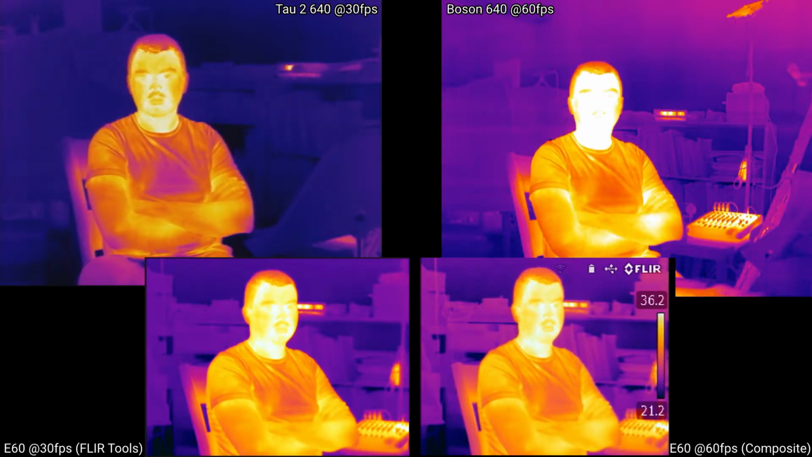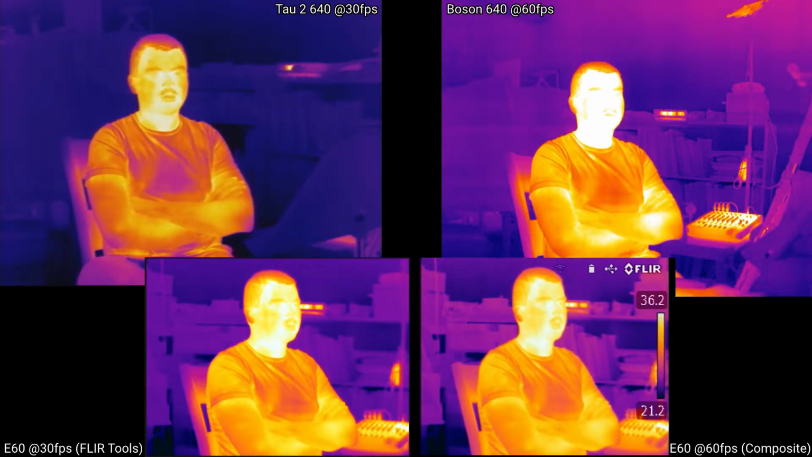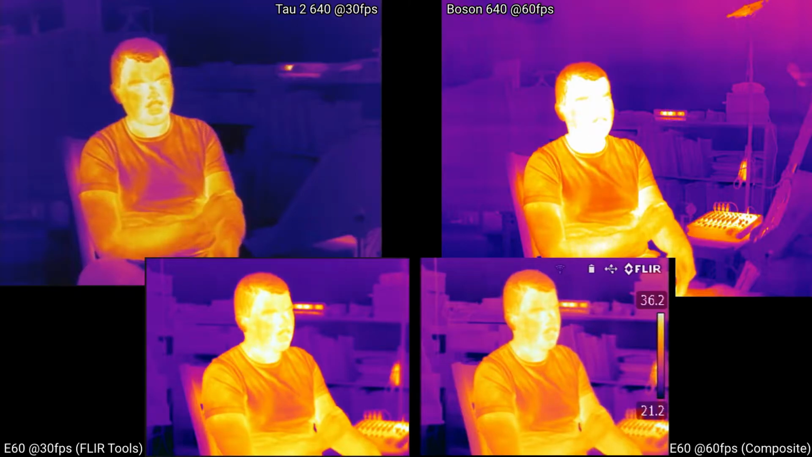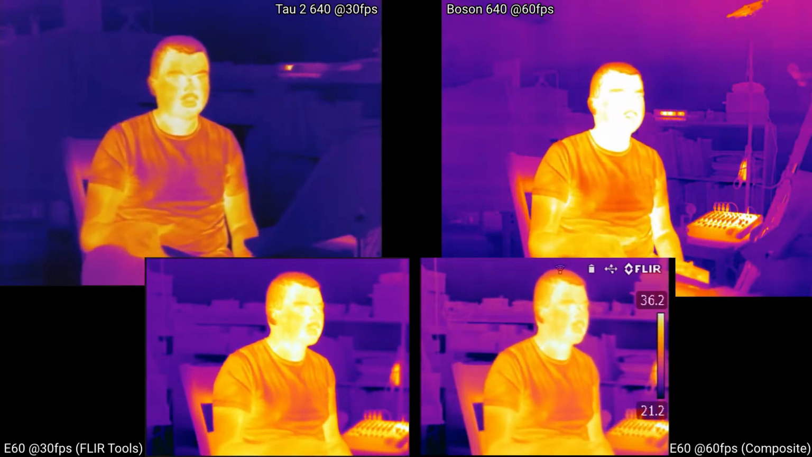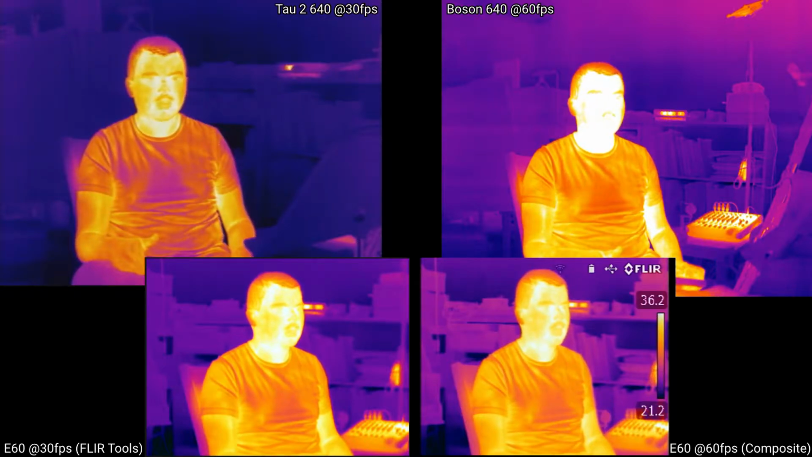The Boson is being read as a USB video device, UVC, so that's all digital, easy enough. And then the E60 is actually being read both by the same capture card as the Tau 2, and it's being just captured as a screen grab from FLIR tools. So I have some control over the palettes and the settings from that. But I'm basically just trying to demonstrate the differences between the cameras.